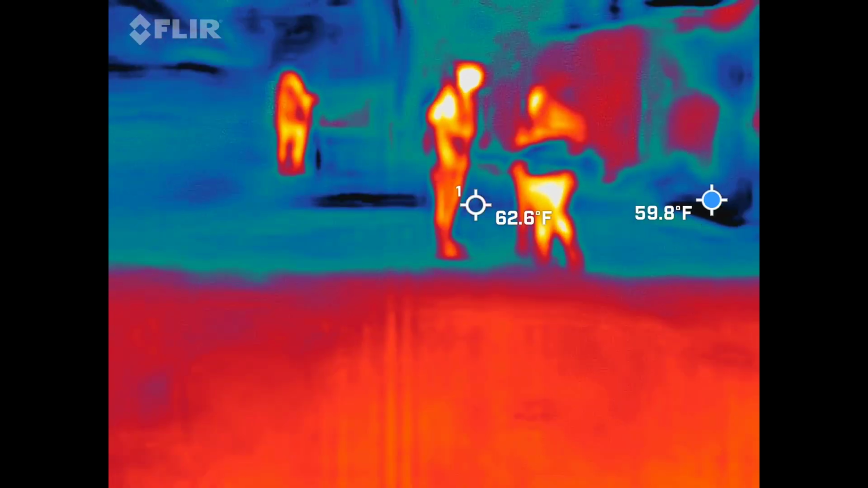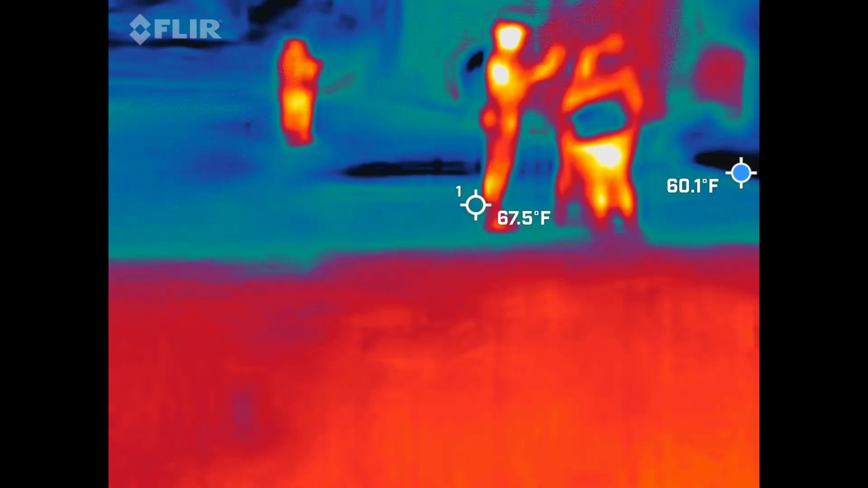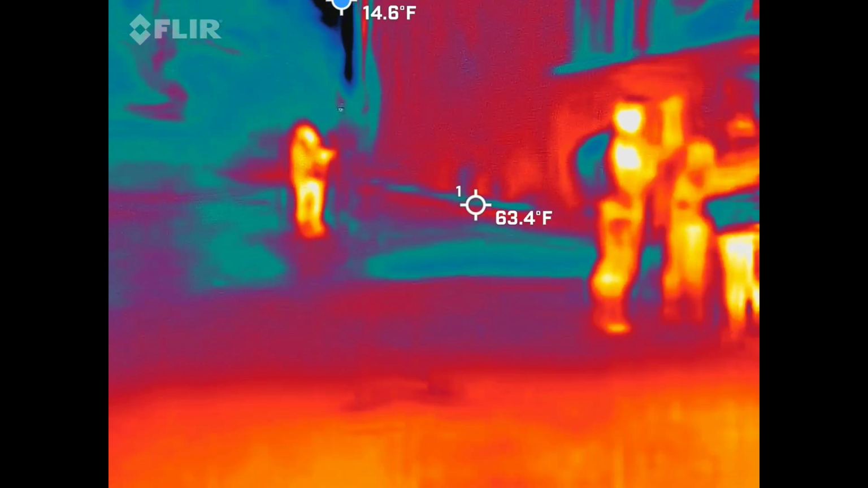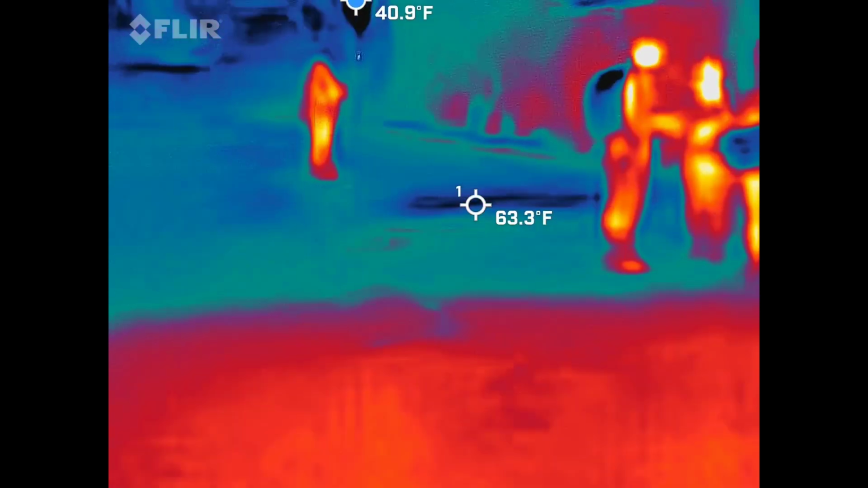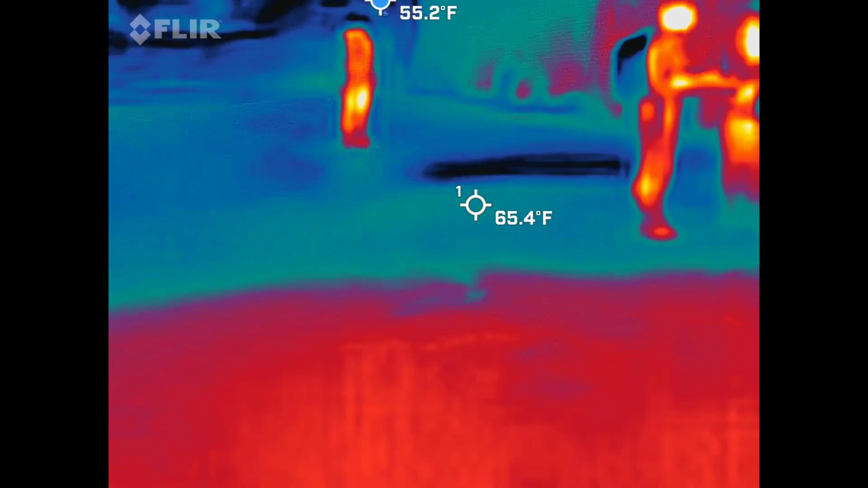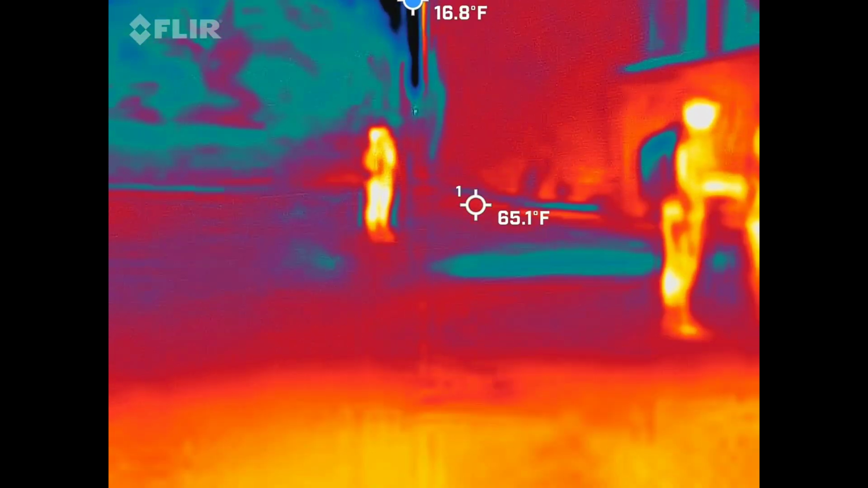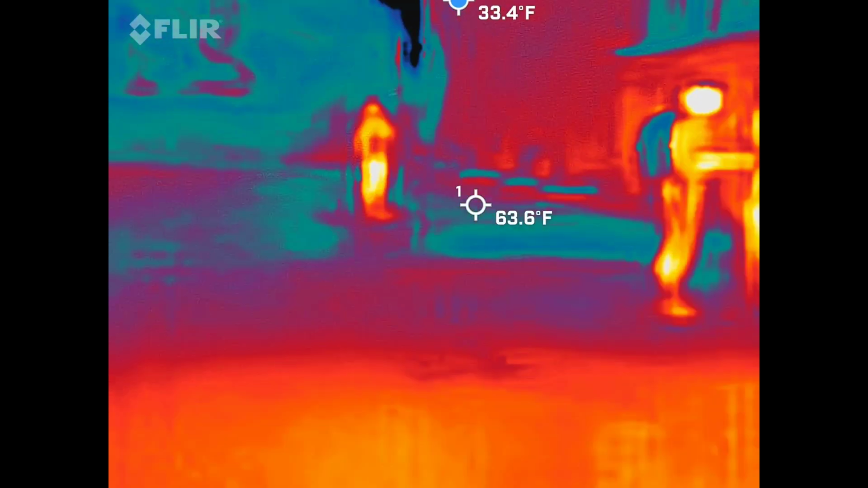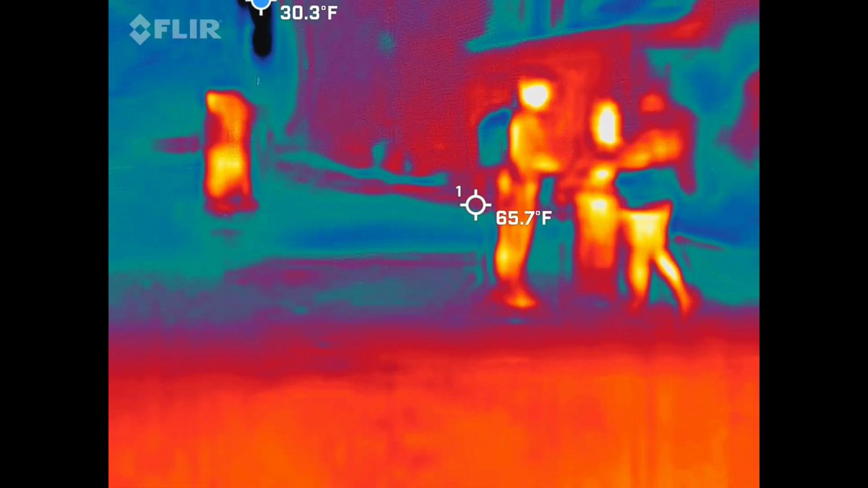Come this way. Is that the sky? I think so.